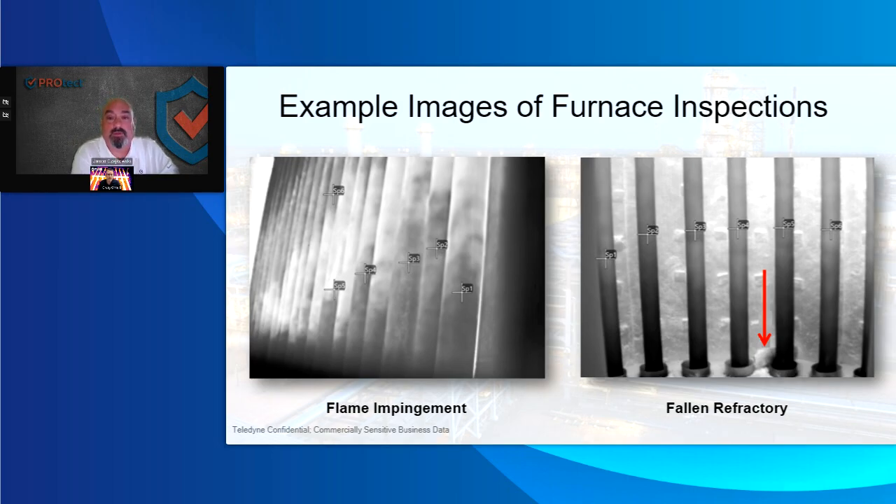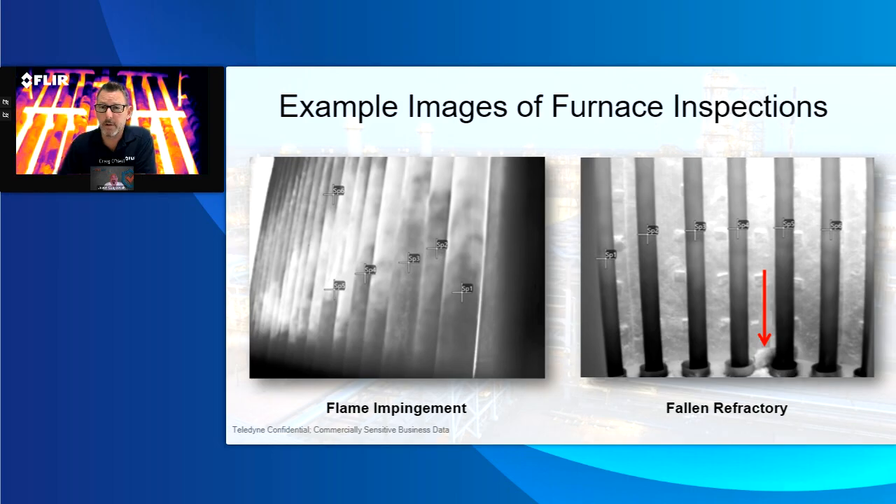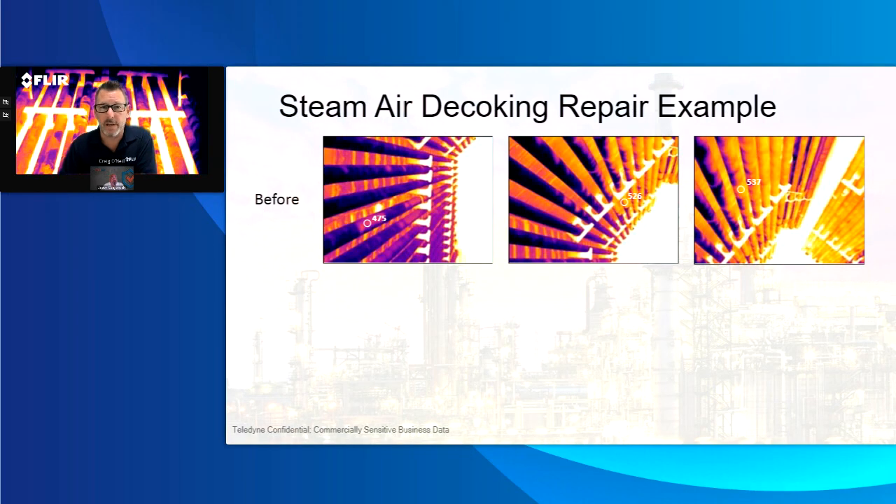Great. One of the images that I like showing is from a customer of ours years ago, and I think this is a pretty common process. What you see is what happens before and after you do a steam air decoking. Here are some images, and you can see the coking and the buildup. I think you called it the leopard print, the smooth transitions of colors where it would be coking, and you can see the actual temperatures themselves from 475 up to 537.